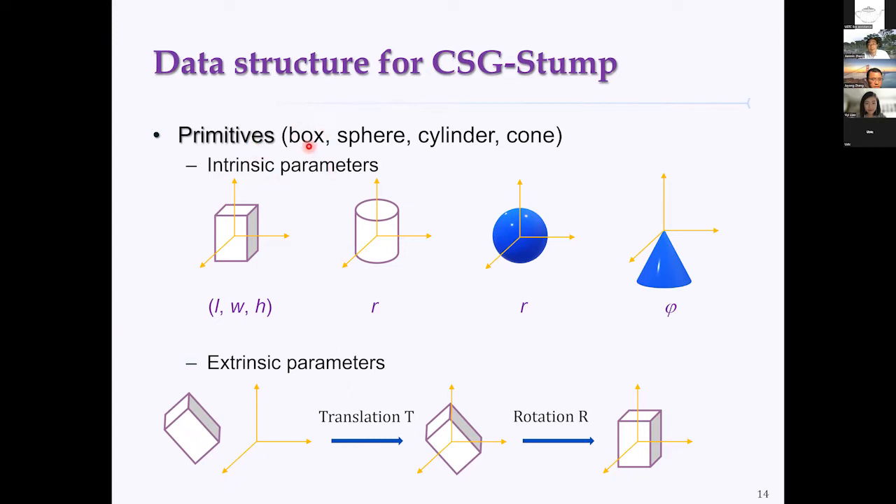For example, for a box, the intrinsic parameters are the three edge lengths in its standard position. Standard position means the center of the box is at the origin, and the edges are aligned with the XYZ axes. Similarly for other primitives. Extrinsic parameters include the translation and rotation transformations, and they put the standard primitive object in the required location and orientation to form the final shape.